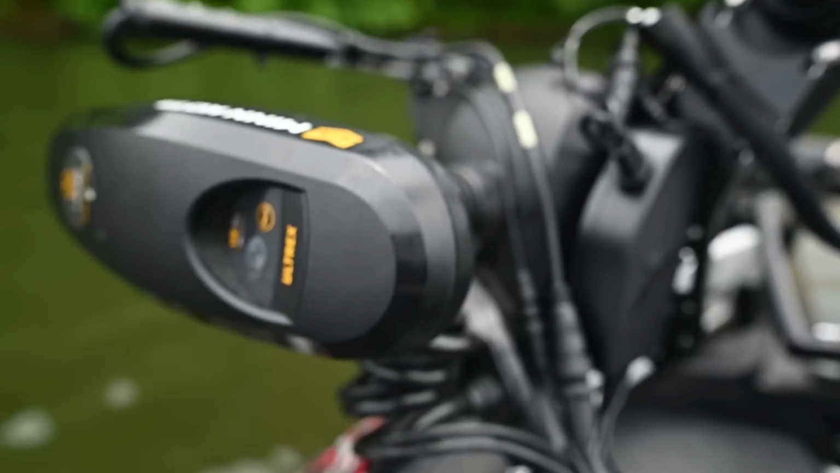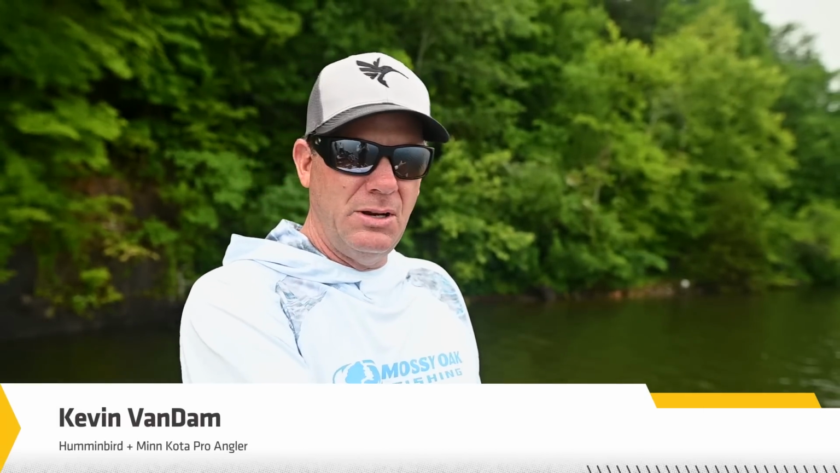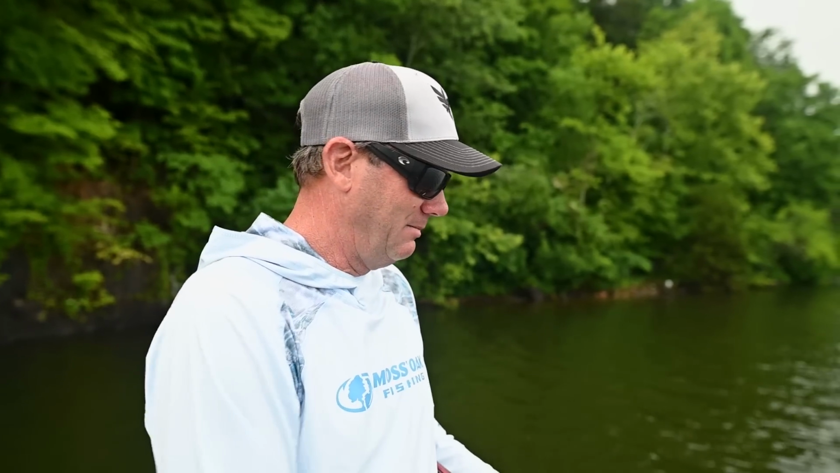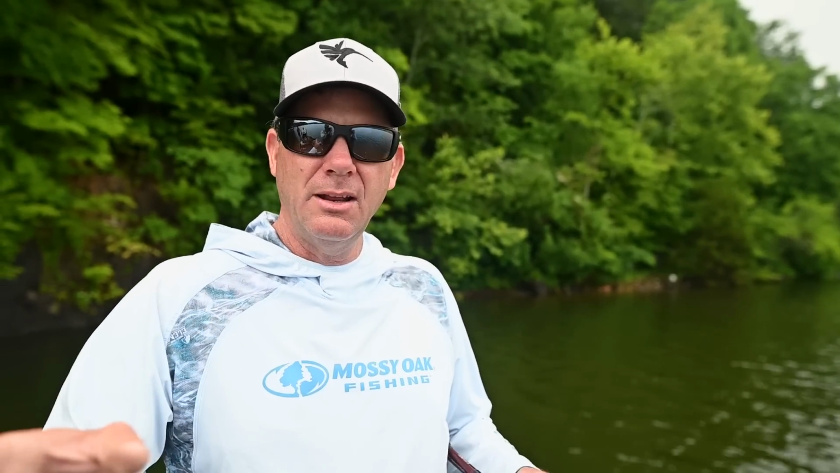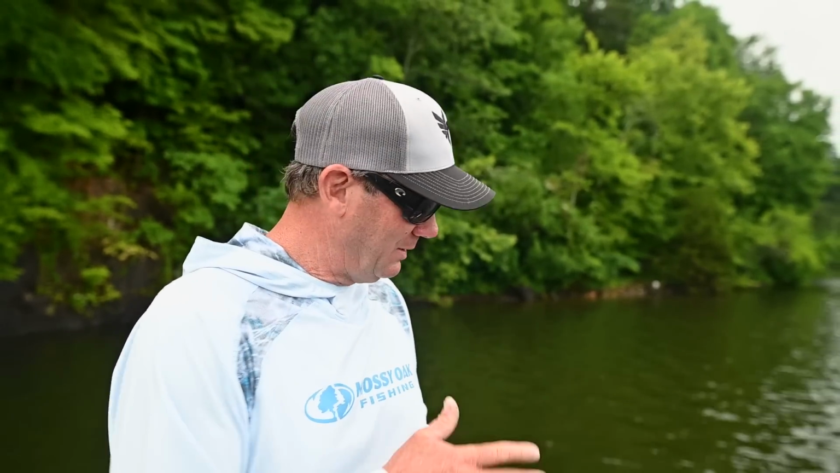So if you're out there in the wind and you're trying to stay focused on a brush pile or an individual fish, and you've got to control the boat, turn back and forth, and the wind's pushing you around, you've never been able to do anything but point the transducer where the trolling motor's at. TargetLock does that and a whole lot more, so it's just really cool.